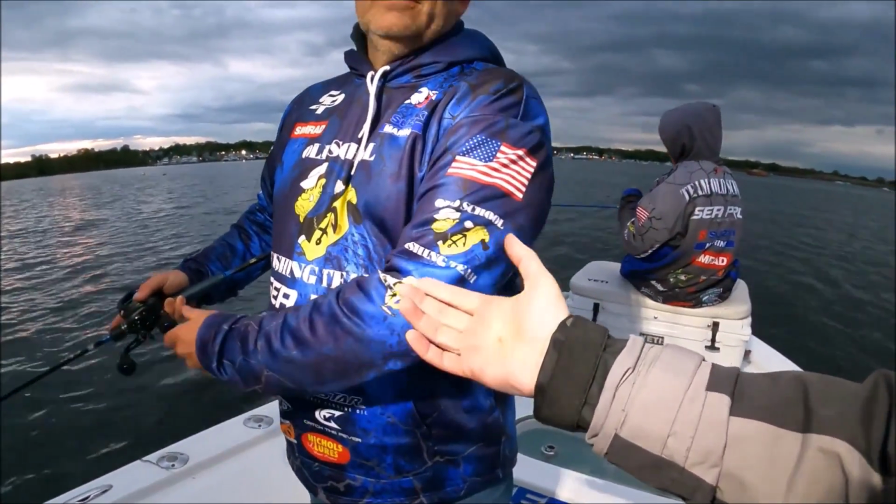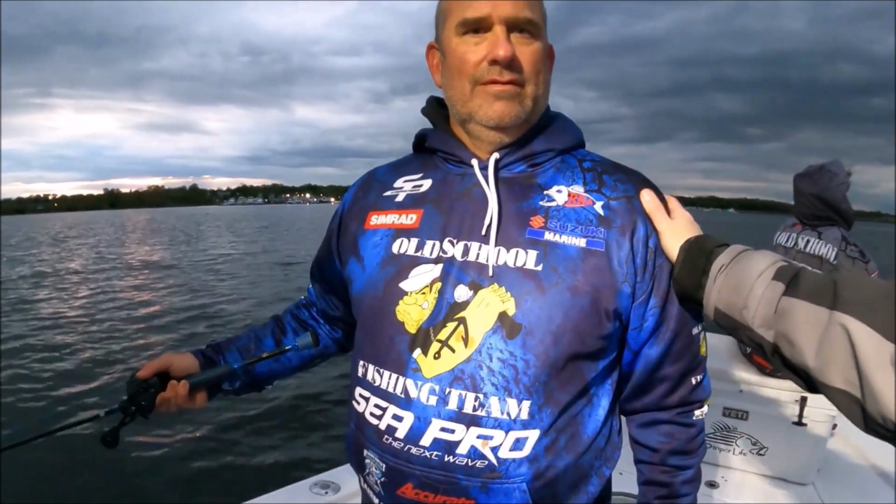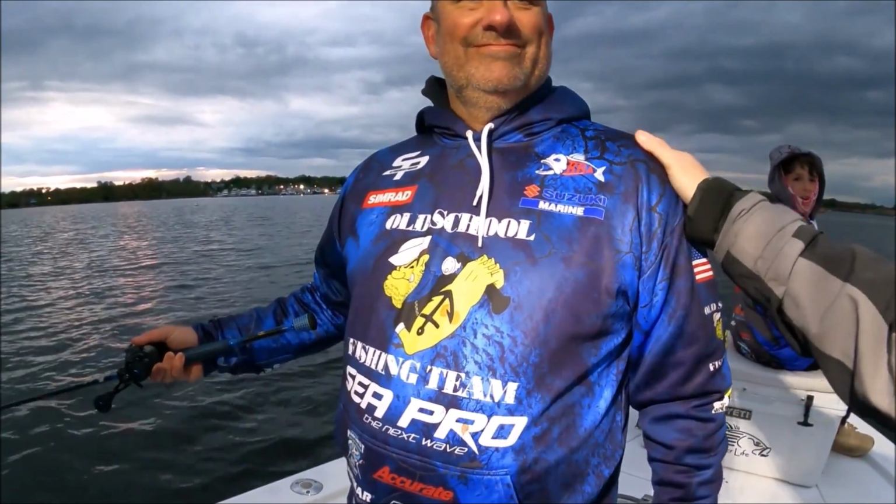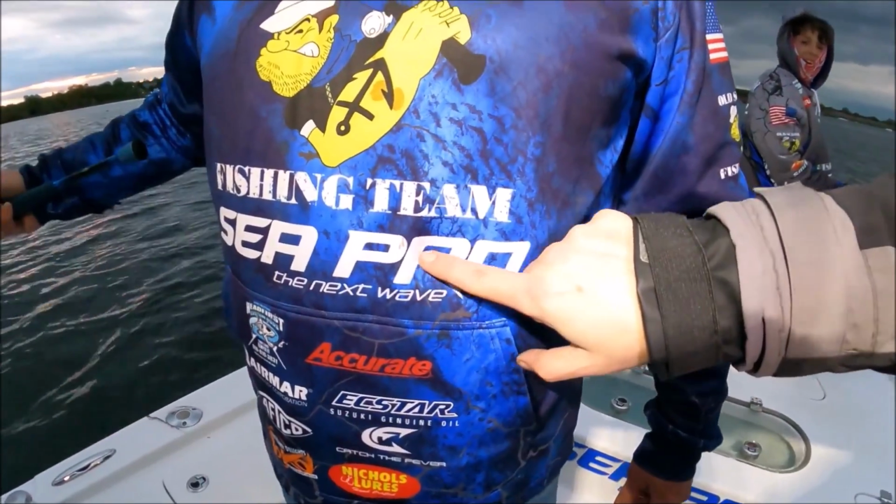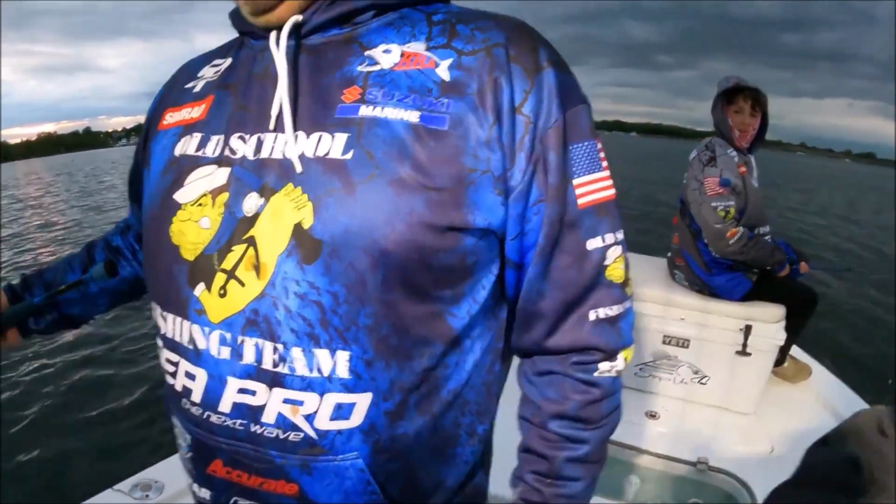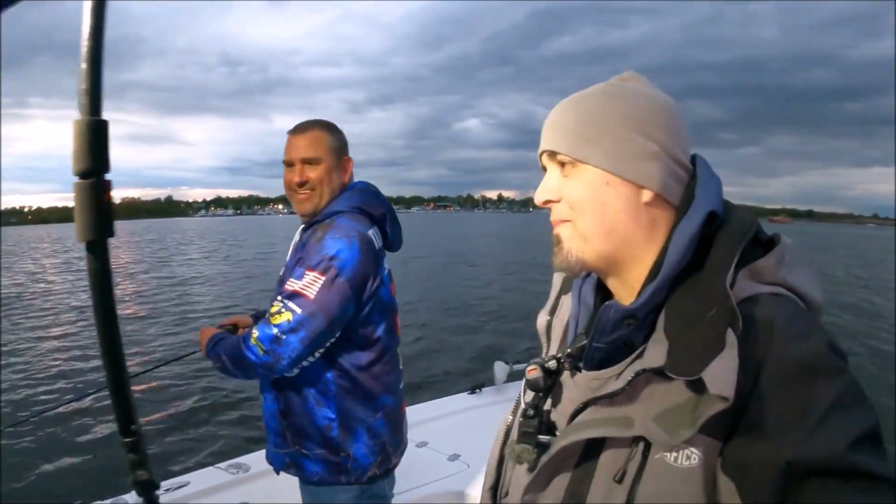All right, Eric is modeling our 2023 old school fishing jersey. He enjoys long walks on the beach, reading Tolstoy, and shoulder rubs. His name is Eric. Eric's wearing the Team Old School jersey with the gravy stains. Custom BBA jerseys, man, these guys are fantastic. Gravy stains? No, that's a blood stain. That's fish blood.